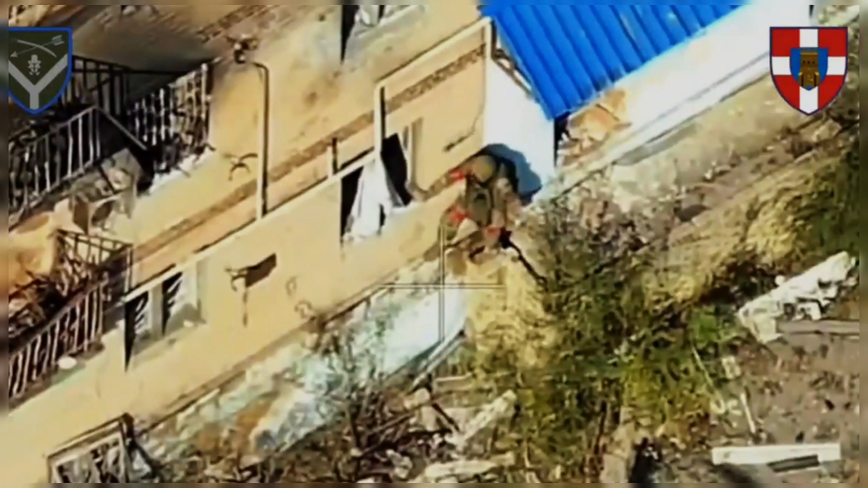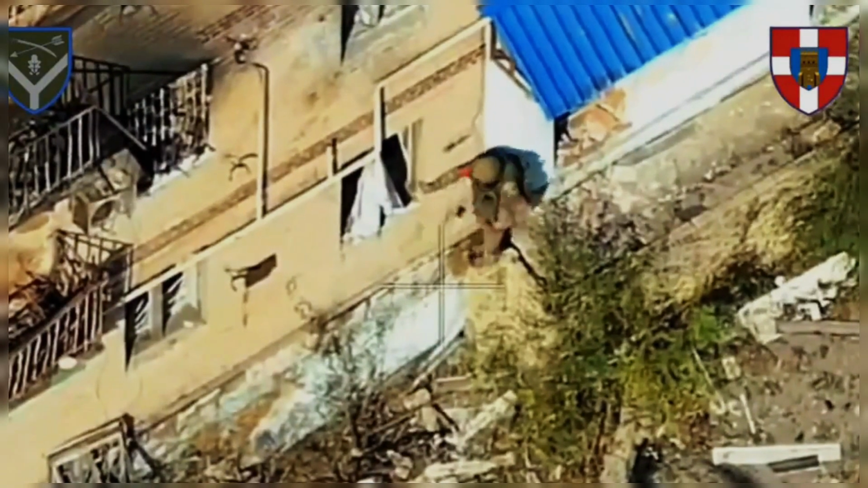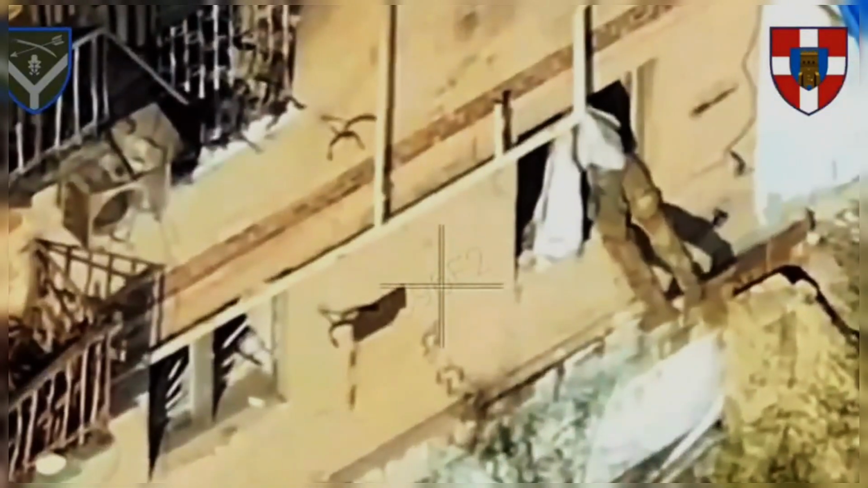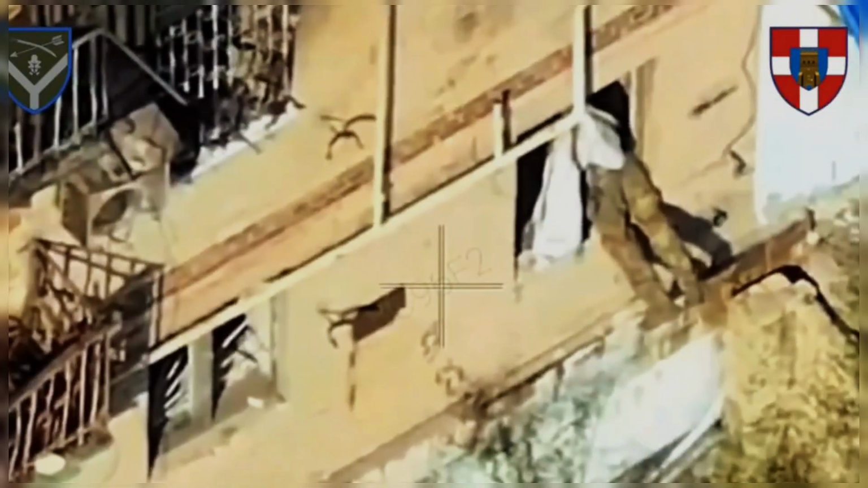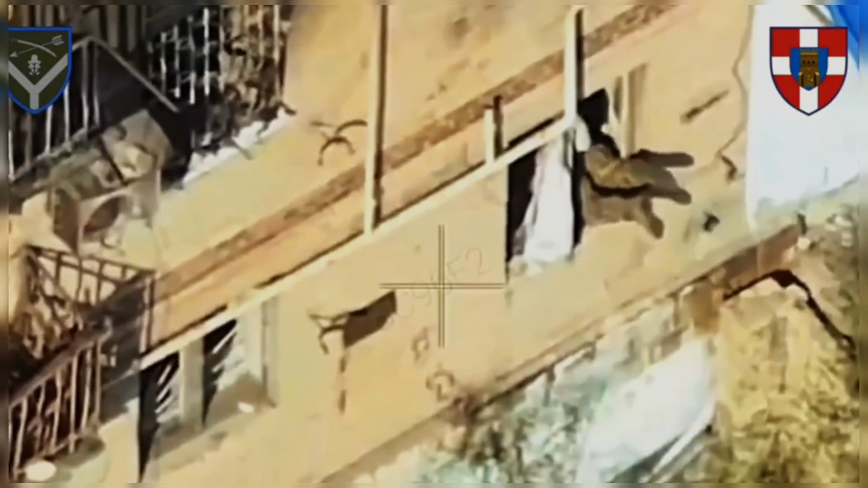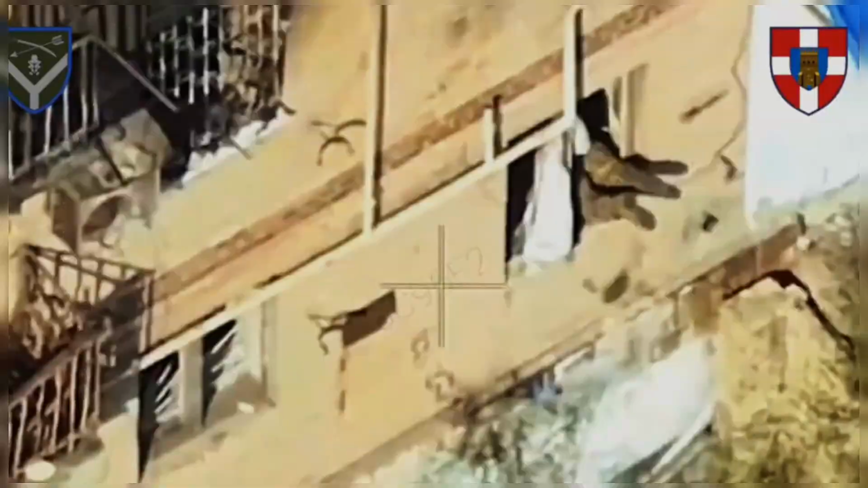In the Luhansk region, a Russian soldier approaches a shattered building, moving carefully toward a narrow window. He tries to climb through, half his body inside, but the gap is too small. From above, a Ukrainian FPV drone locks onto the movement, waiting only a second before engaging. The strike hits before he can pull himself free. These rapid response tactics show how Ukrainian drone operators use pattern recognition and motion analysis to detect and act on threats.